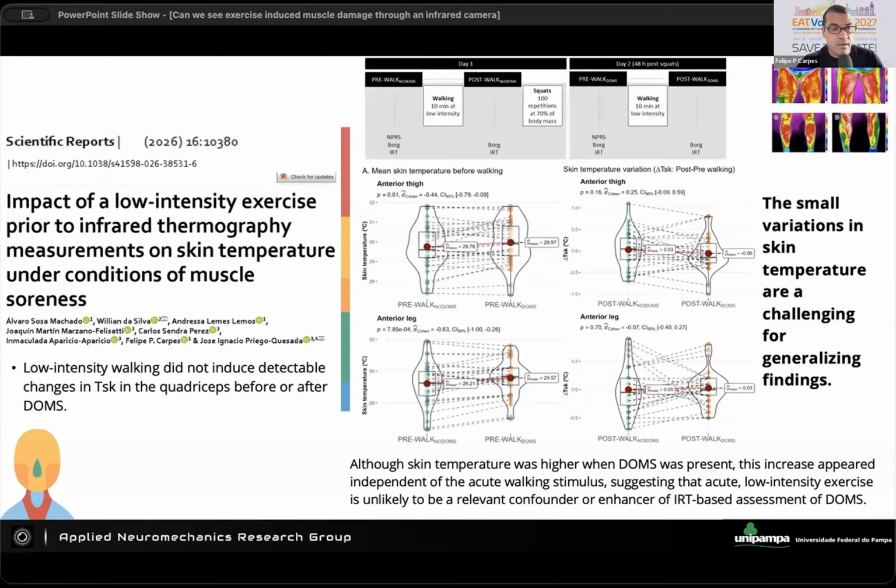Finally, these are the three last slides of my talk. We have also been investigating some factors that worry us when we have a participant coming to the lab. For example, we always follow the checklist published in the literature. Many of the authors of the checklist are here in the room, but we never know, right, if the participant actually follows our recommendations about hydration, eating, sleeping, whatever.